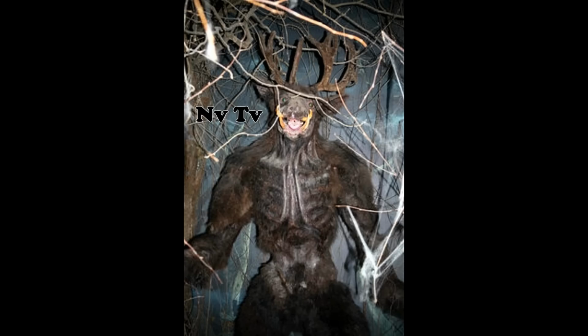Like I said, just think of the polar bear of Bigfoots, because polar bears are purely carnivorous and will hunt down people and whatever. They're pretty ruthless in that aspect. So that's what the Wendigo type Bigfoot is.